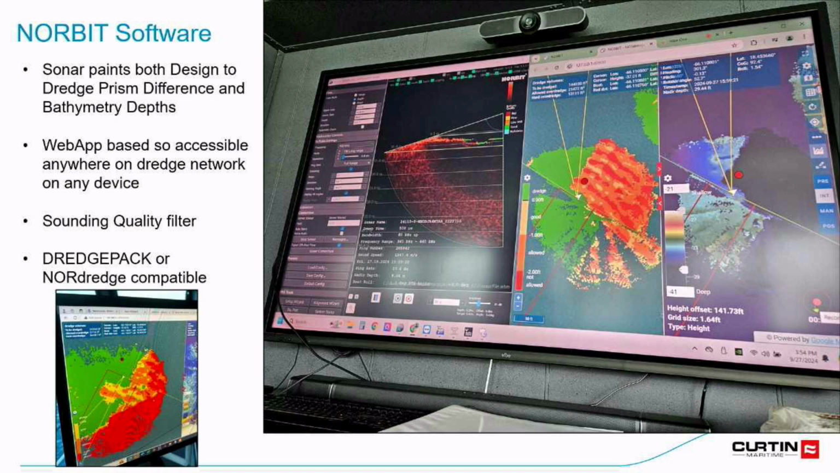And Norbit has their own system called Dredge. On the left-hand side of the screen is the sonar interface, and the right-hand side is their Dredge system, which is broken into two sections on the right. The left-hand side of that with the red and green is going to be your sonar depths to the dredge prism. That face, we call it in dredging, is the distance that we have to dig down. And on the right-hand side is just straight bathymetry, whatever the depths are. And you can move that slider in the middle if you just wanted to see one side or the other.